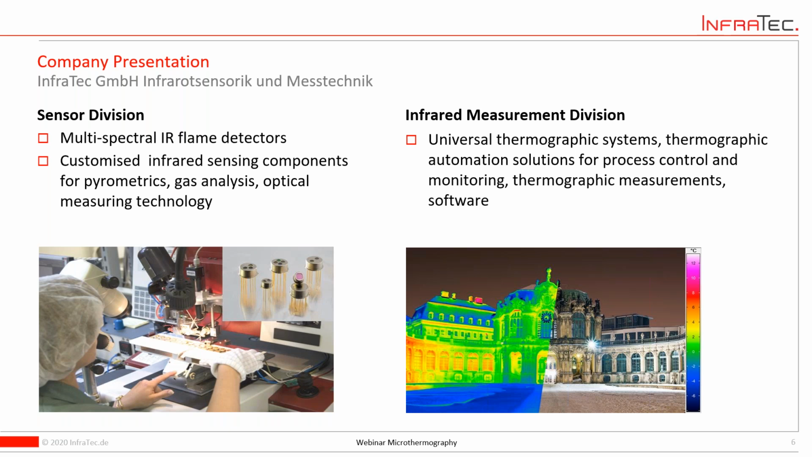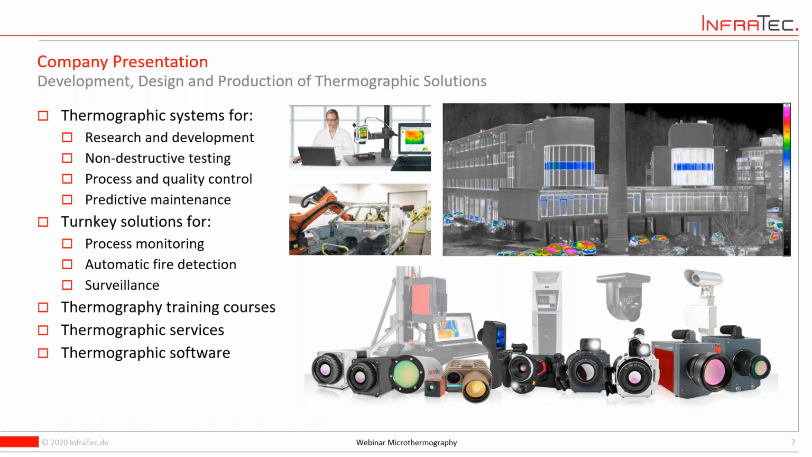But today we are talking about infrared cameras, and I'm a member of the infrared measurement division. So we are dealing with infrared measurement devices, cameras, to create a two-dimensional image of the samples of the measurement objects. And our solutions are not only cameras, but also turnkey solutions. So that means 24/7 products for various automation projects.